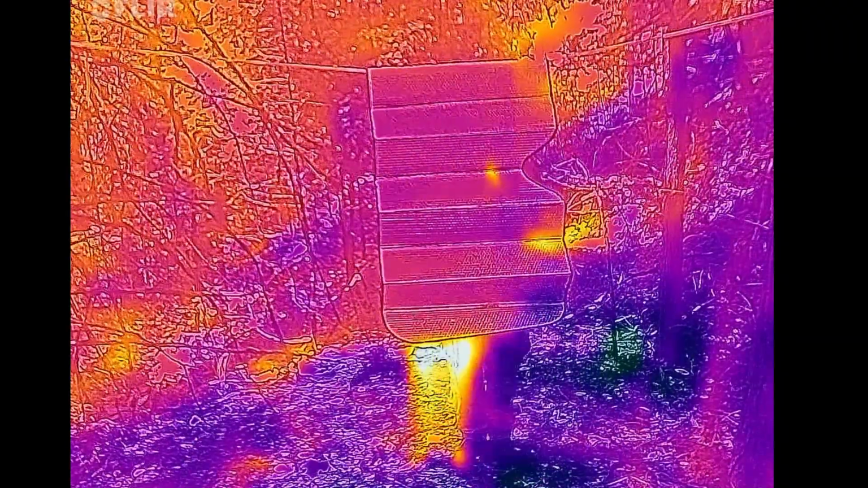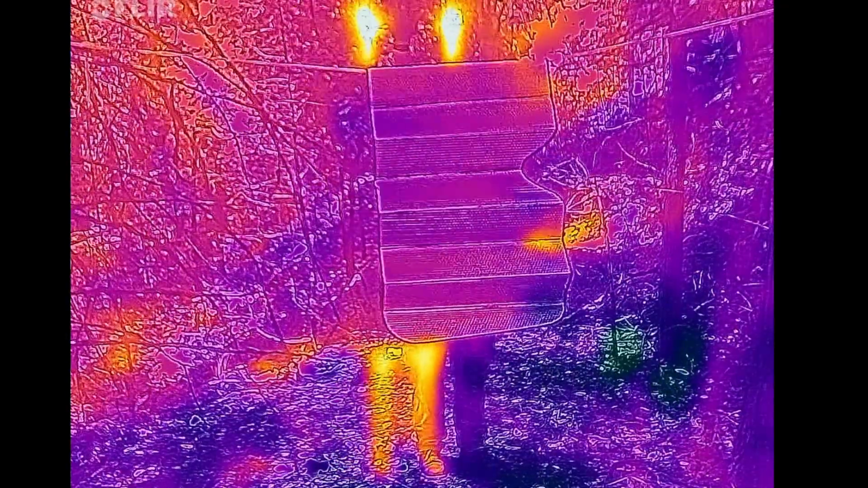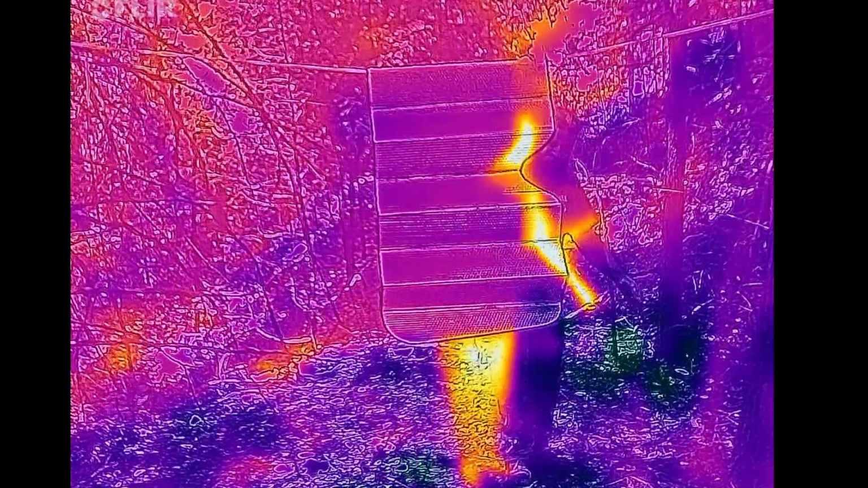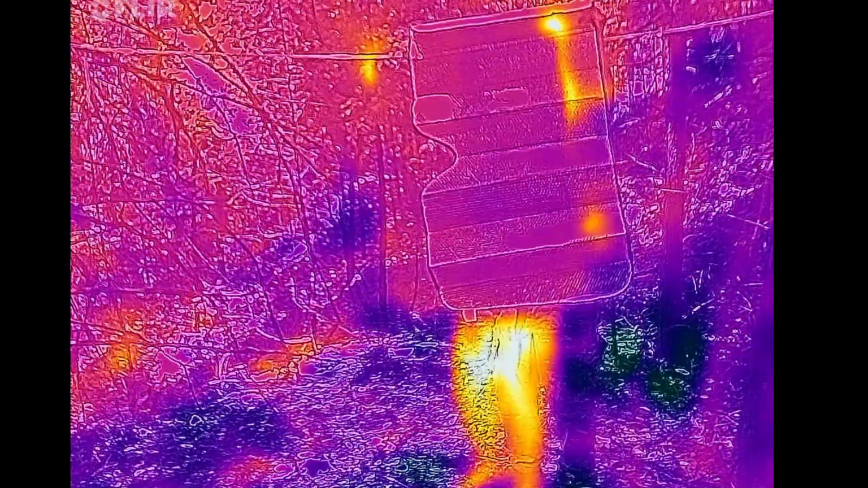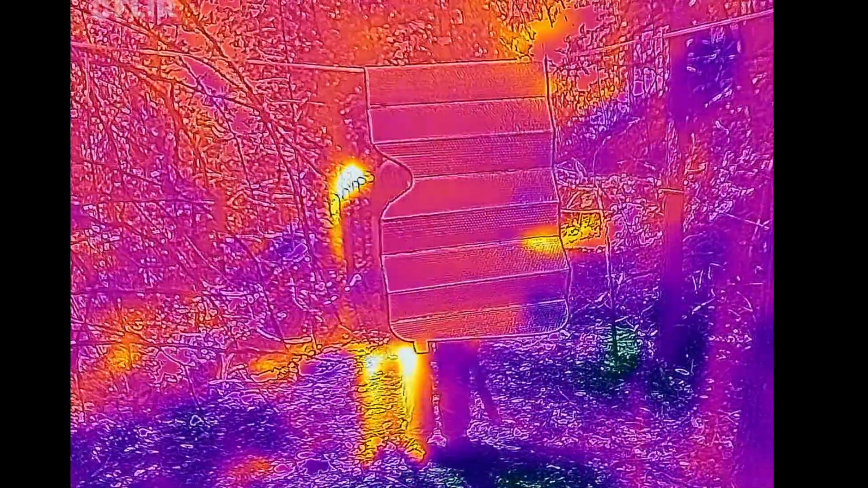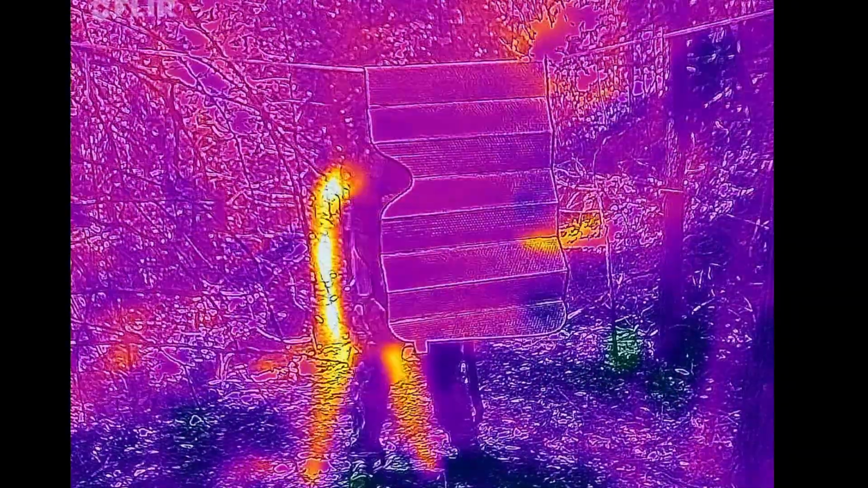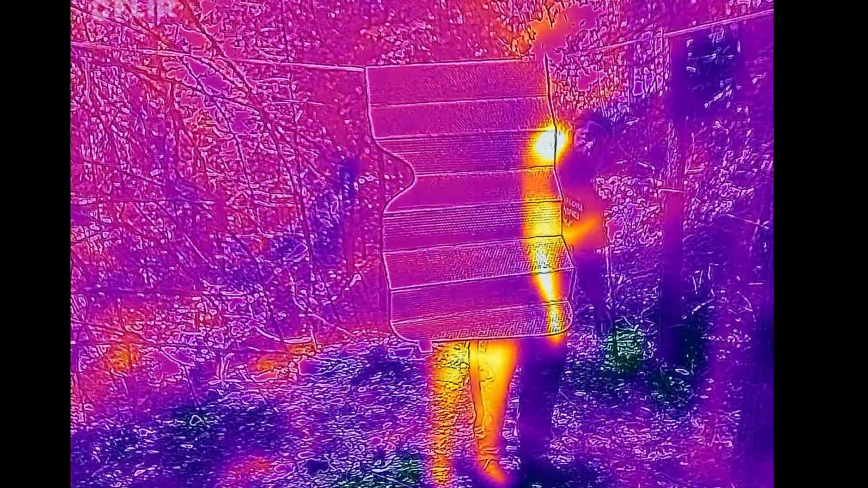Okay. Well, as you can see, it's doing an excellent job in the area that it's covering. You can see my legs sticking out at the bottom. You can see my arms kind of hanging out the sides. But the area that it actually covers, it's doing a fair to decent job. I can see some heat in it, but it looks like it's definitely not me standing behind it that I'm seeing here. It's probably just, I don't know, sun or ambient heat or something like that.